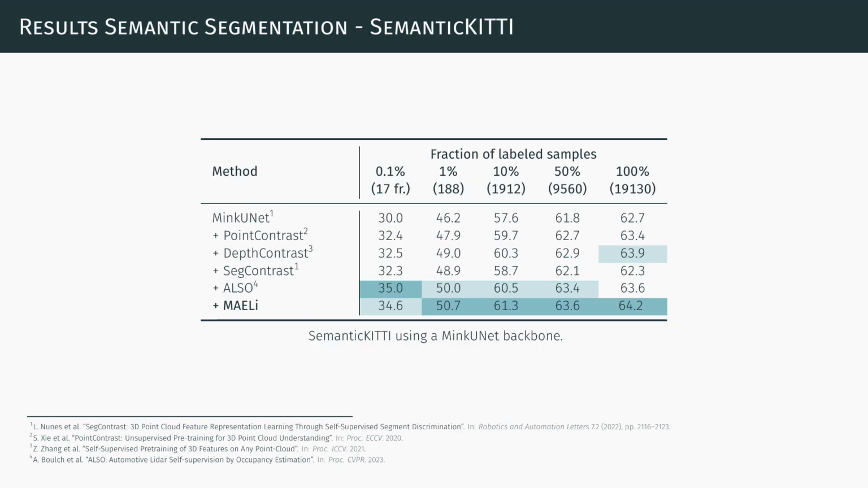Since our pre-training methodology does not depend on the downstream task, we further demonstrate its efficacy in the context of semantic segmentation. For this, we report the performance on the SemanticKITTI dataset. We follow the common evaluation protocol where pre-training is conducted on the complete dataset and fine-tuning is done on varying fractions of the training set. Our results, as stated here, reveal performance improvements across nearly all training set fractions, with the exception of the less reliable 0.1% setting, which means that only 17 annotated frames are used for fine-tuning.